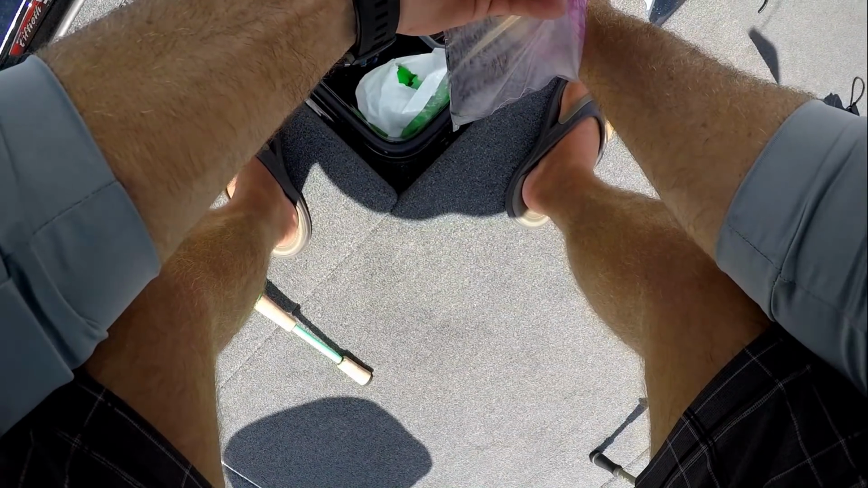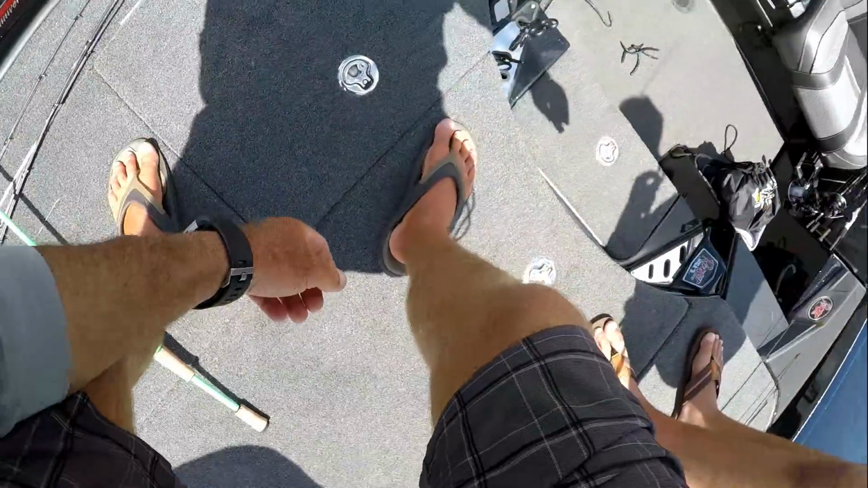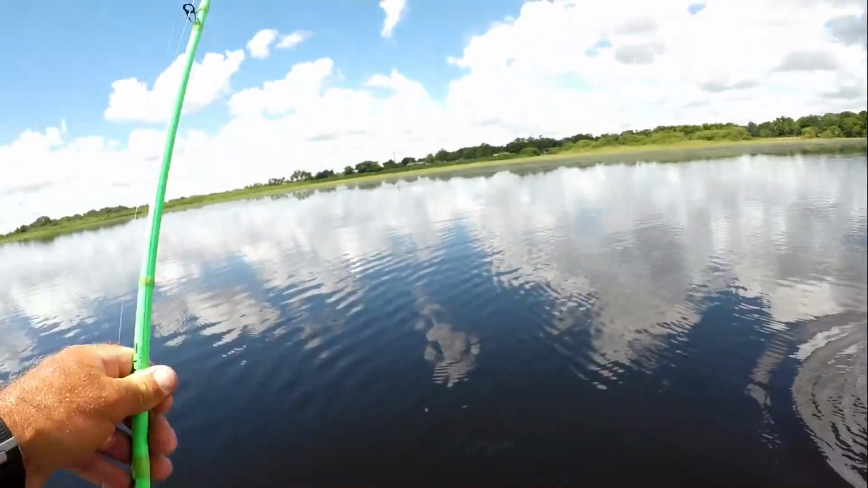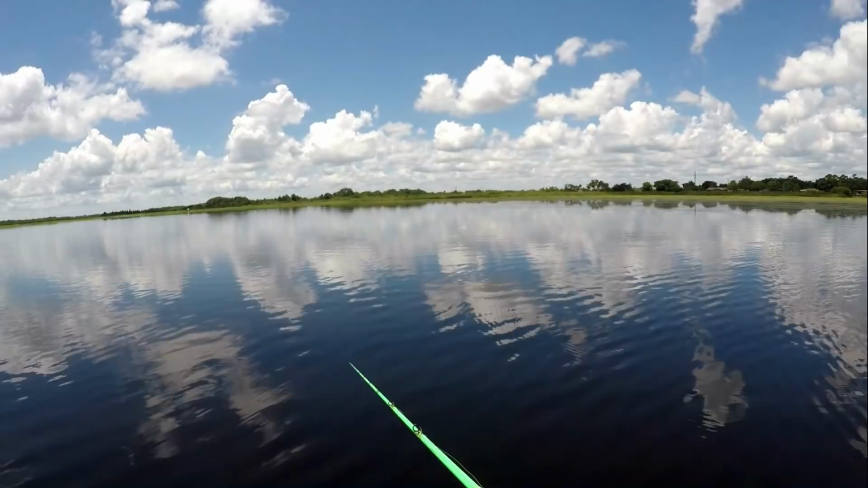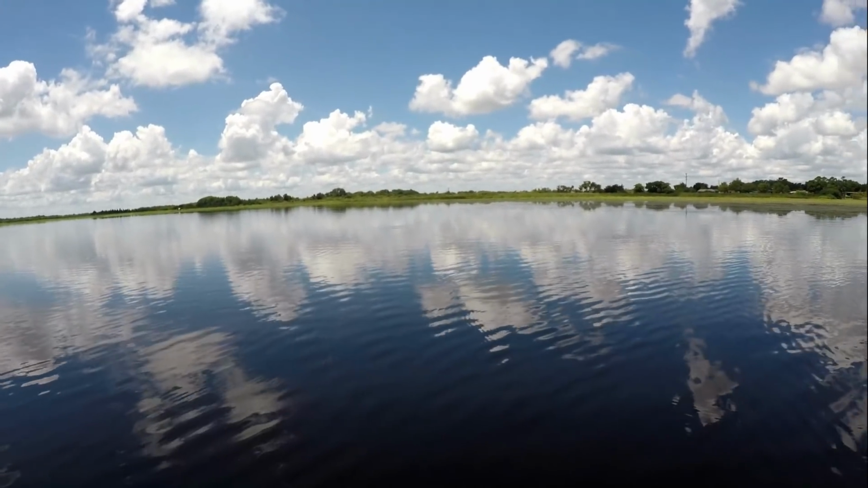The old speed worm. Rig it just like that worm. So anyways, you catch anything on that pond, you have to...